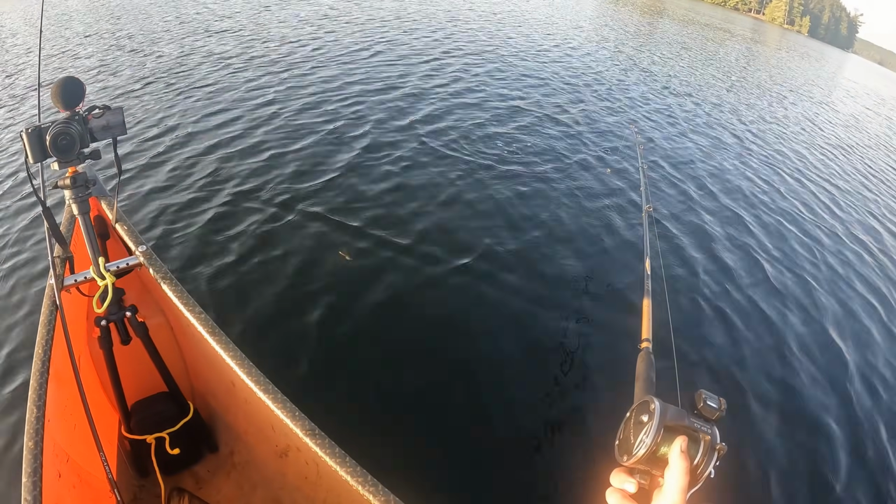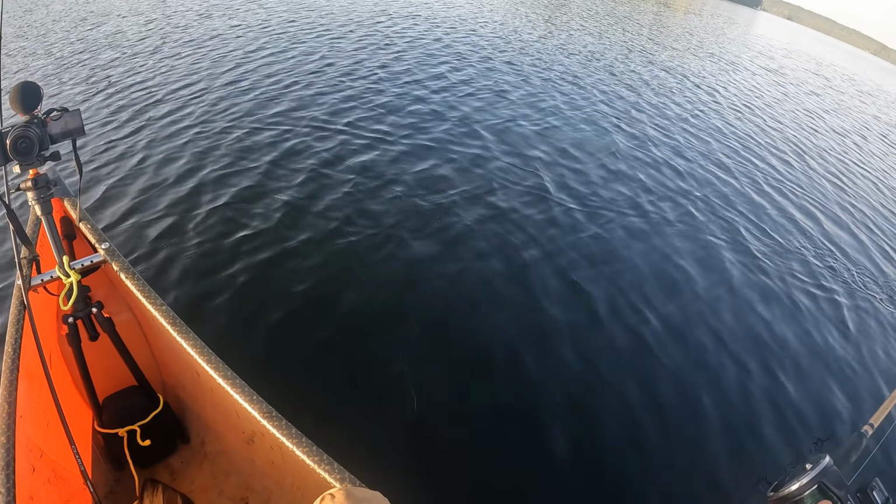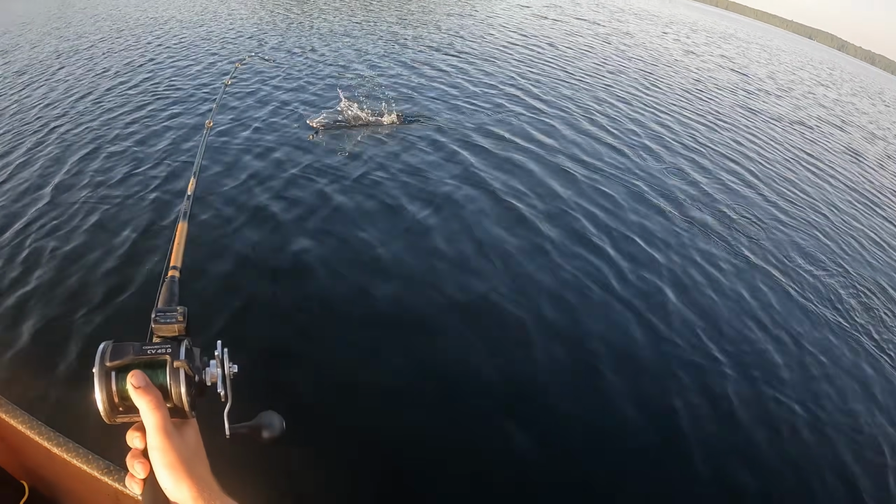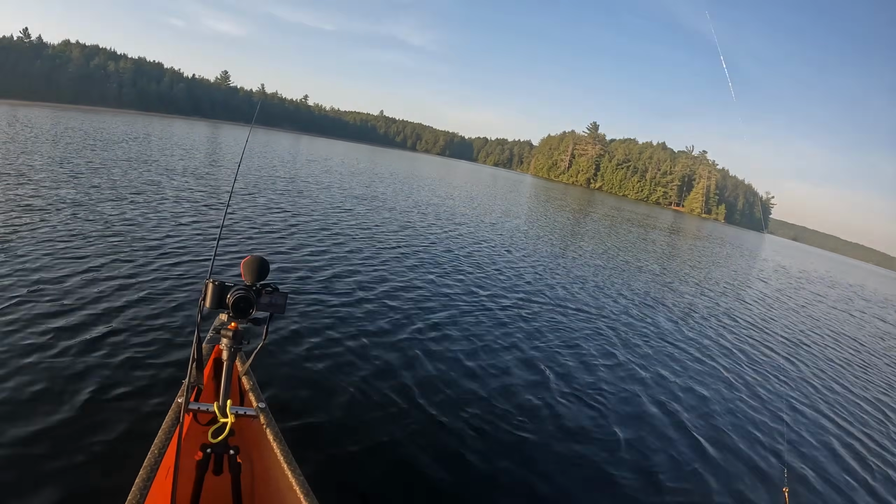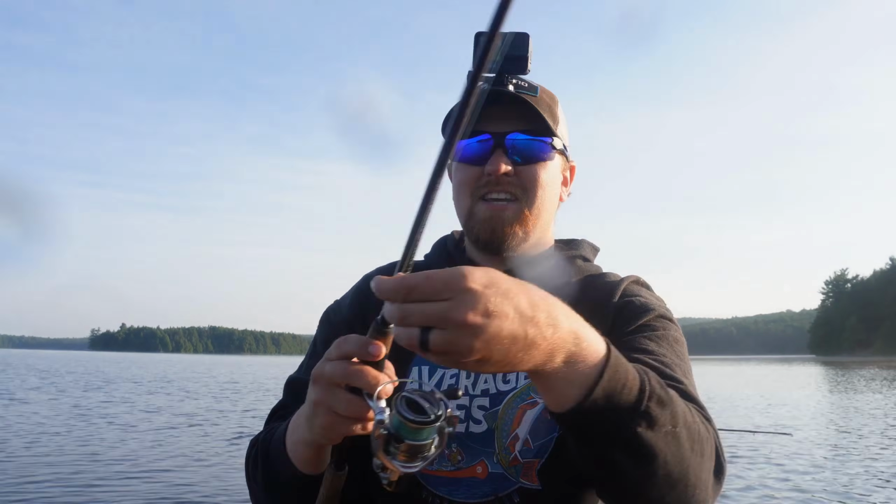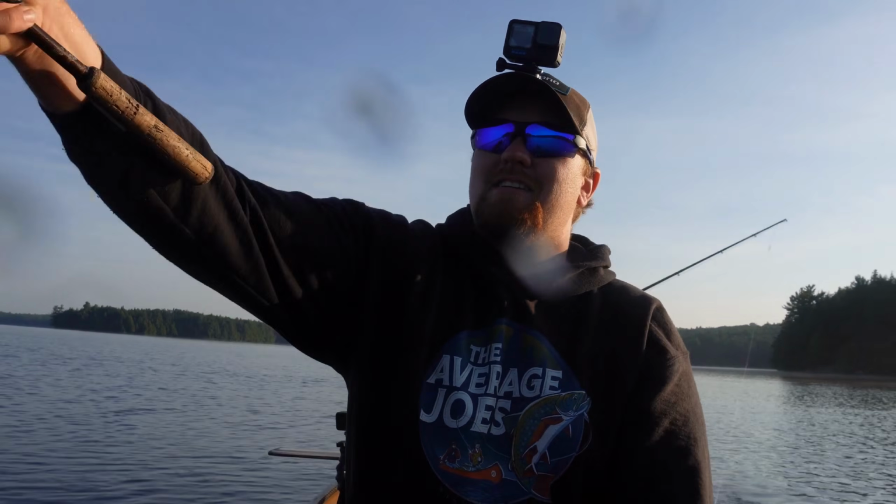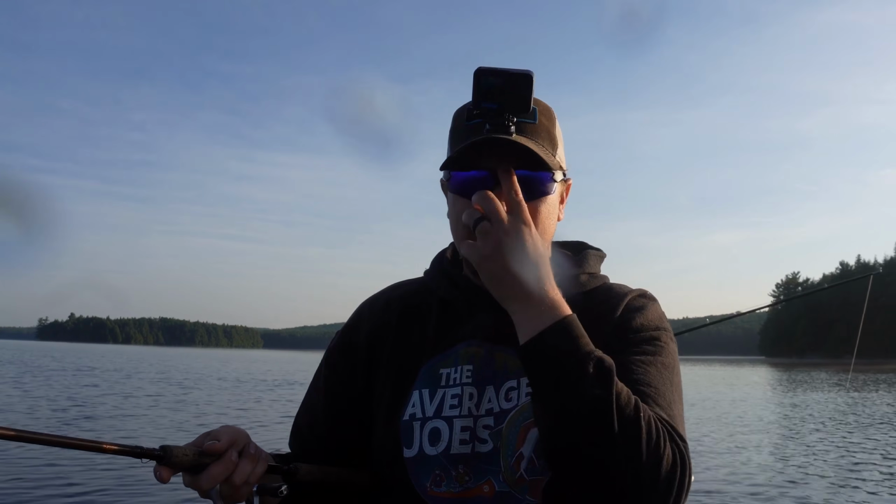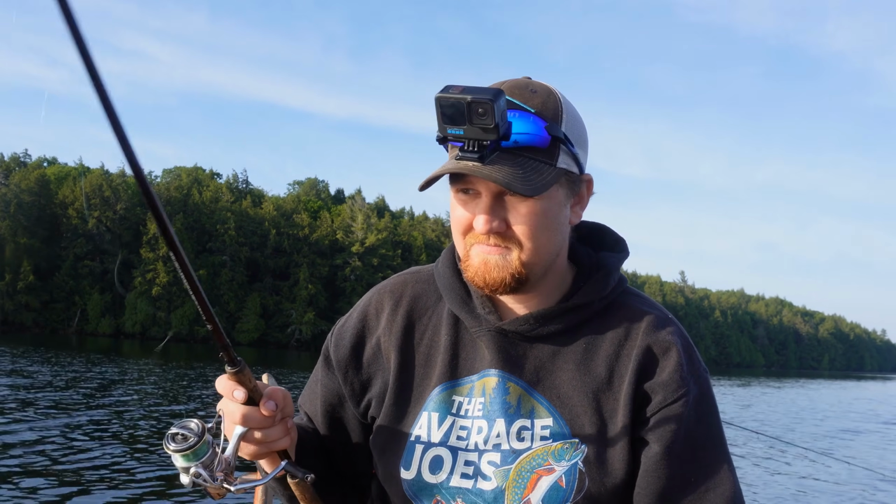Did you see him? I saw him grab it there. Followed it right into the boat. I just had one come right up to the boat when I was reeling in. I snubbed him a little bit, but he might bite. All right, just put on a rattle bait. See if we can't make something happen.